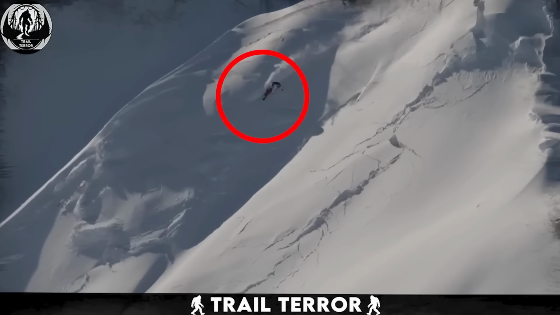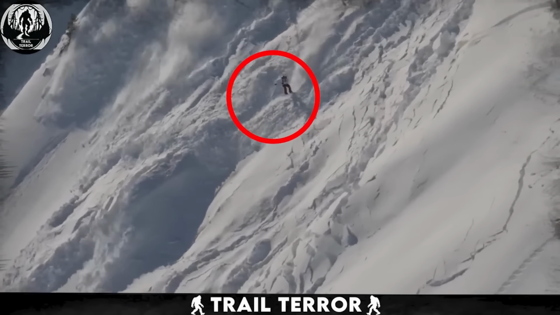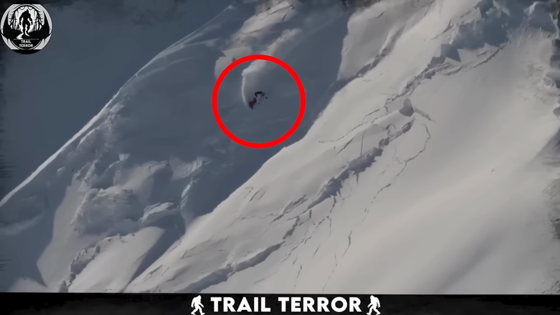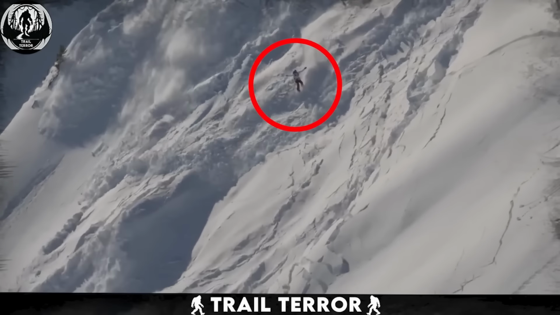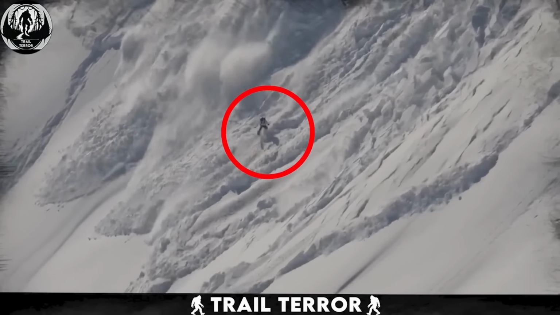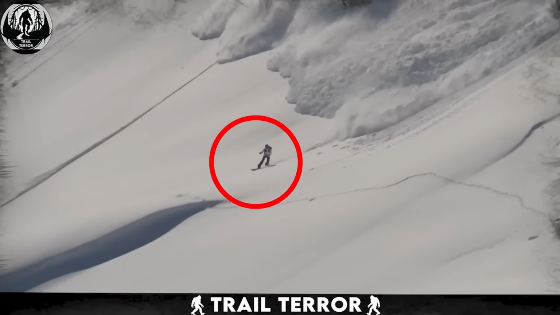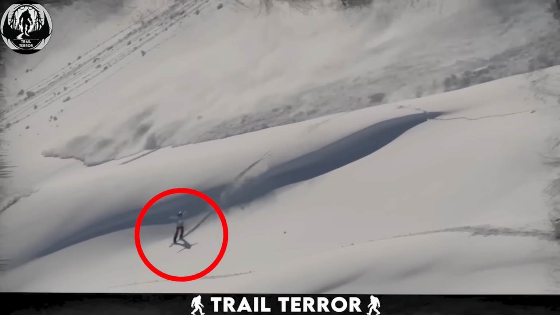But then, disaster strikes. The snow begins to give way beneath them, triggering a massive avalanche that cascades down the mountainside. In a matter of seconds, what was once a serene landscape transforms into a life-threatening torrent of snow, with the skier caught right in the middle. It's a heart-pounding moment as the skier races for their life, desperately trying to outpace the avalanche and find safety. Thankfully, they manage to veer off to the side and onto safer ground.